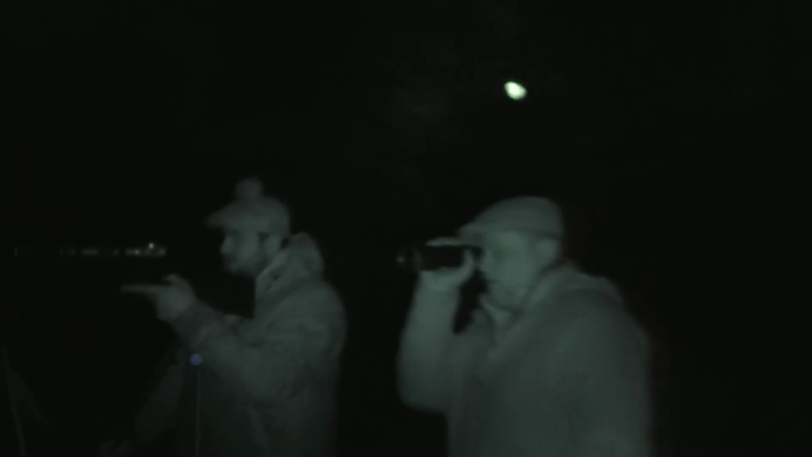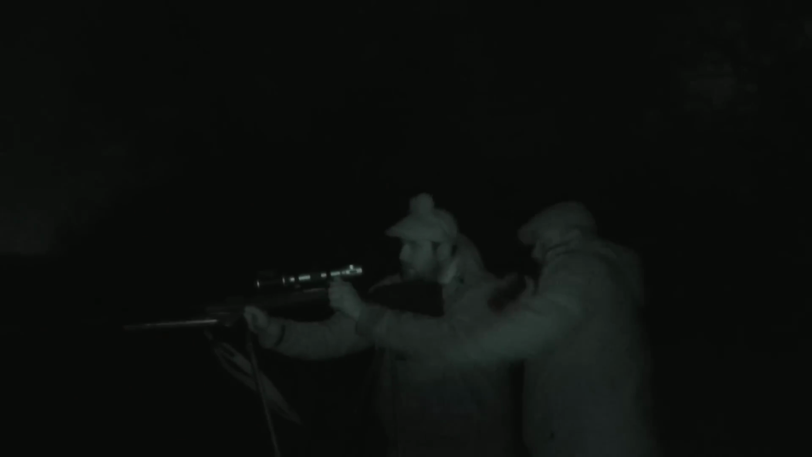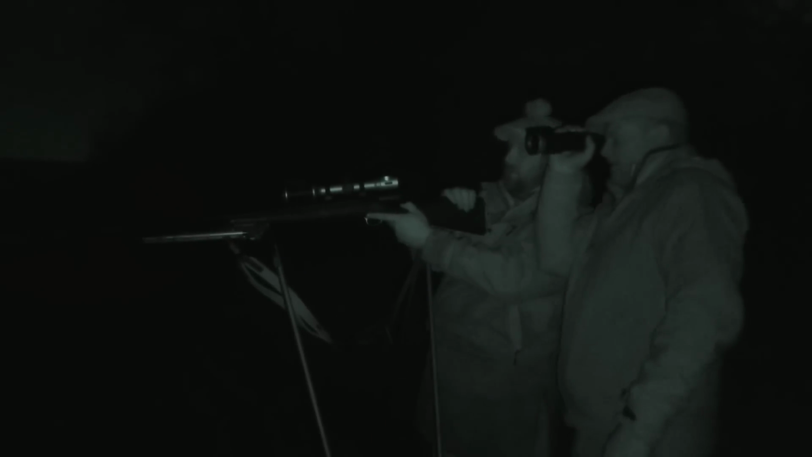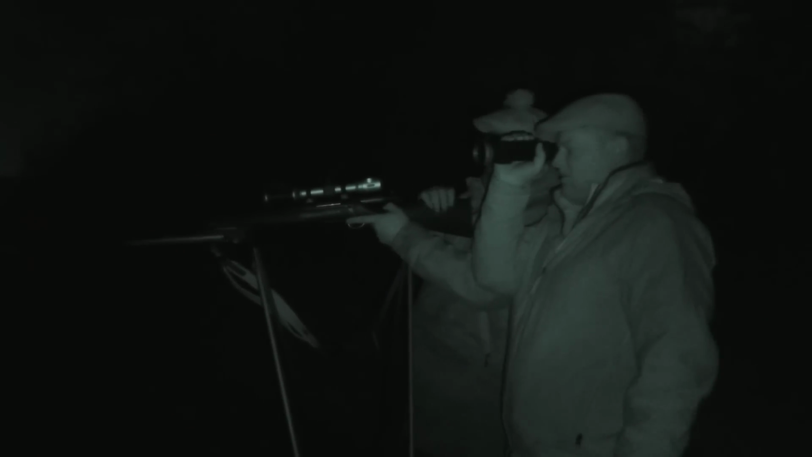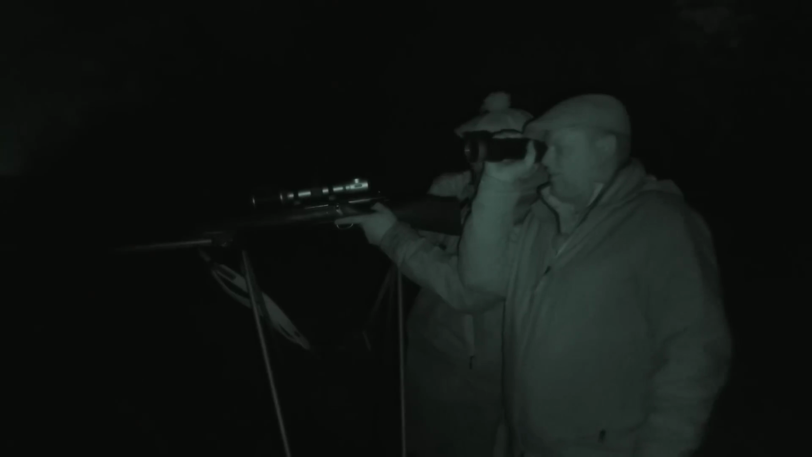Left. Watch out, Ollie. Where is it, mate? Where are you looking? Straight down. Oh, nice. First fox down. You did record that, didn't you? Oh, no. Just gonna have to shoot another one, it's fine. Oh, at least we got it. That is true. Good spot, mate, good spot.